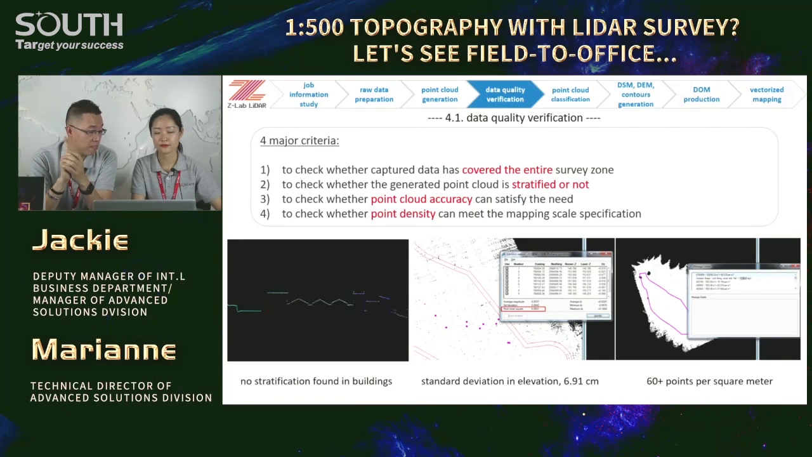In other words, no double rooftops, and no double ground surfaces. Then accuracy level in the middle, right? It's below 10 centimeter. I think it's okay. Yeah. On the right, point density. Now we have 60 points per square meter, more than enough.